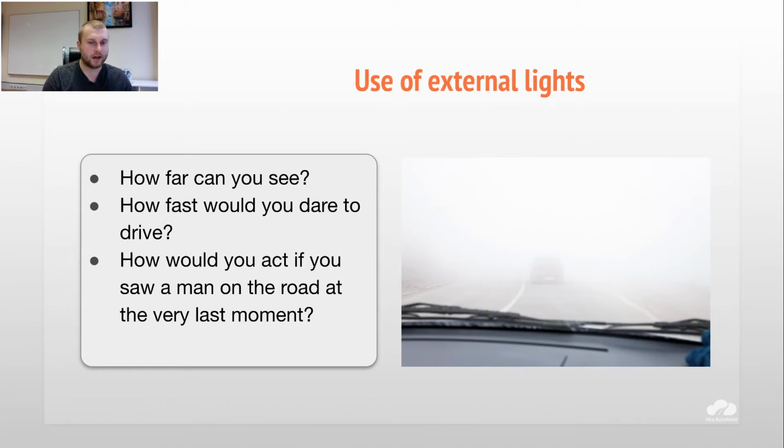But imagine that you are driving at 90 and here in the fog a person is standing on the road already, you see? So at 90, of course, you will not stop so fast. That's why sometimes it's even better to go out of the road. If you see fields or something, then it's better to go out from the road and then stay there.